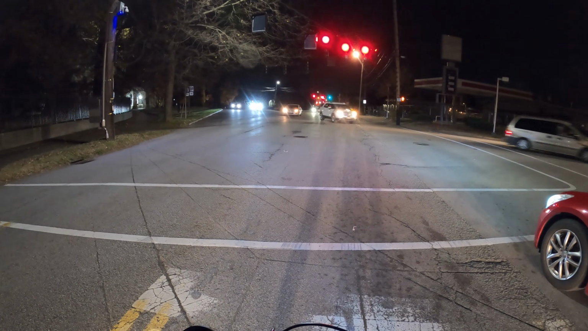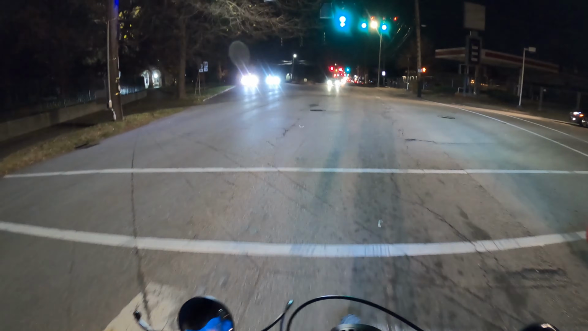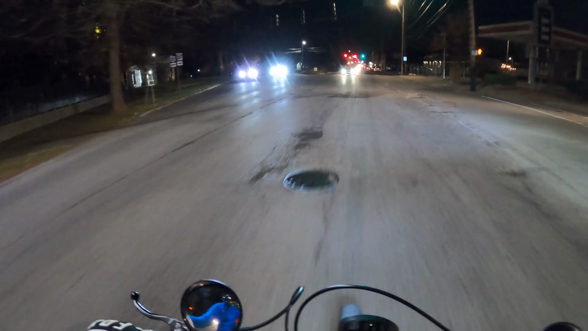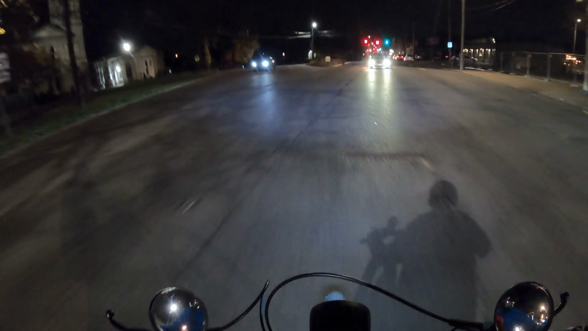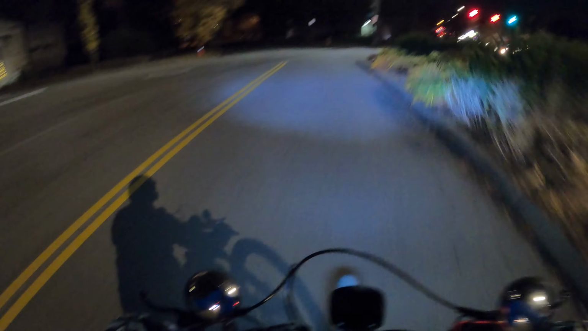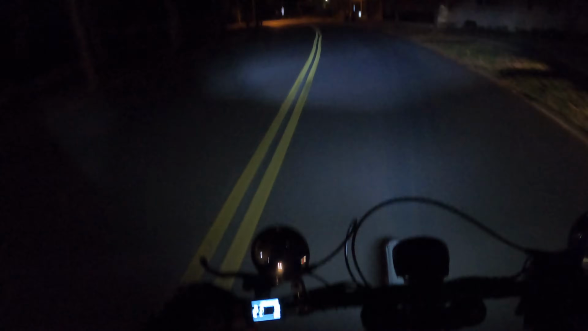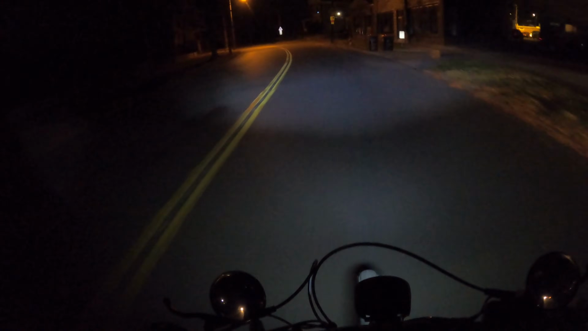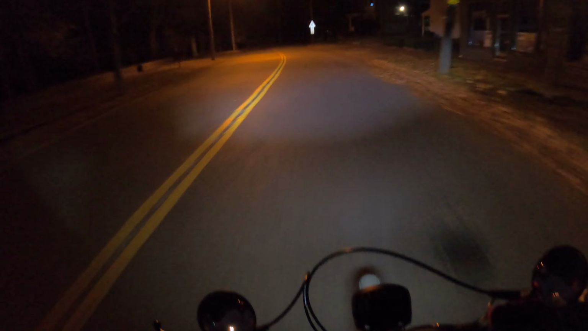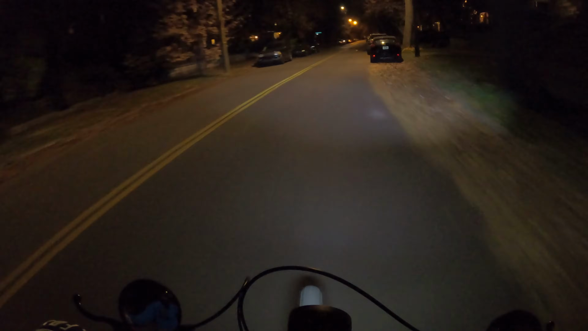Yeah, stuck at this red light for quite a while. I didn't feel like going down the main strip of Bardstown Road because there'd be heavy traffic and a lot of stuff going on, so I'm just kind of going through the back roads to go through some of these neighborhoods. And this is running through Cherokee Parkway currently, because I usually like to not ride on the main road if I can on the way home.